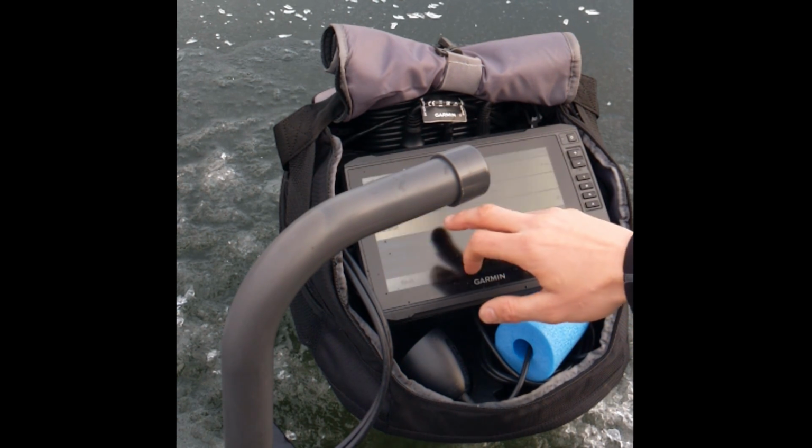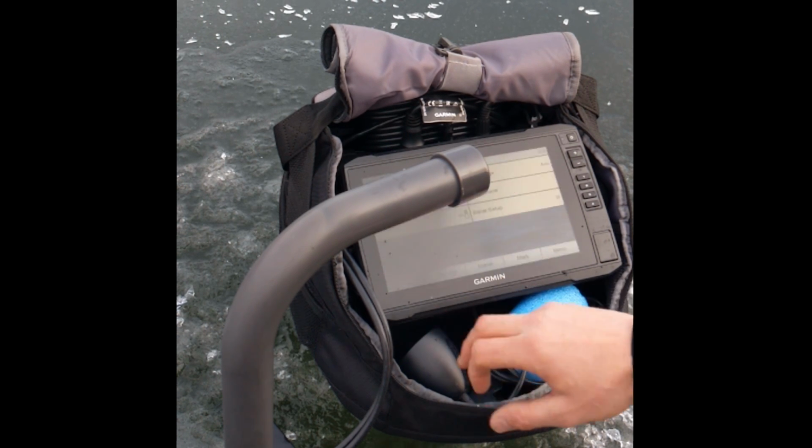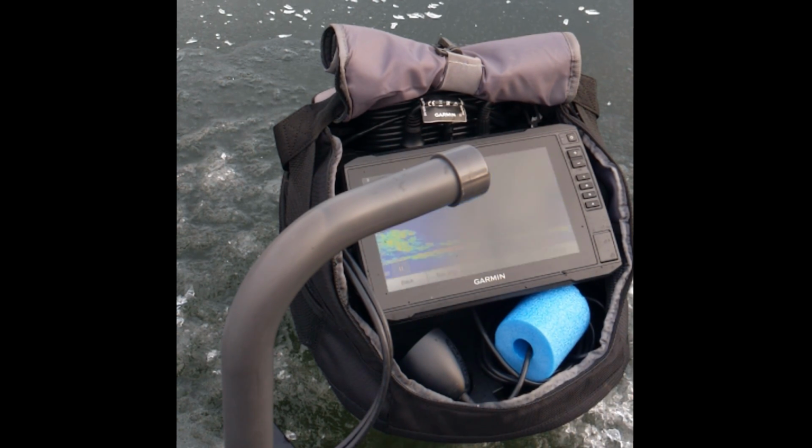I'm gonna switch it to down view here. And okay, so I'll go back here. If anybody is wondering about these things, on Livescope, you don't really change your transducer angle that much.